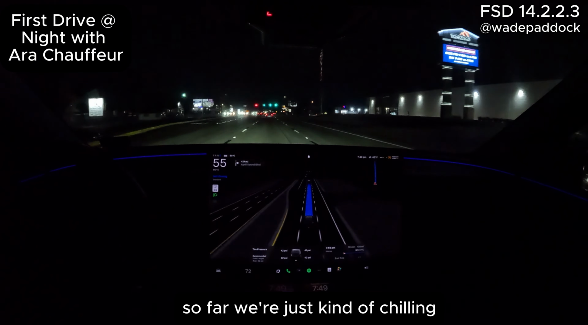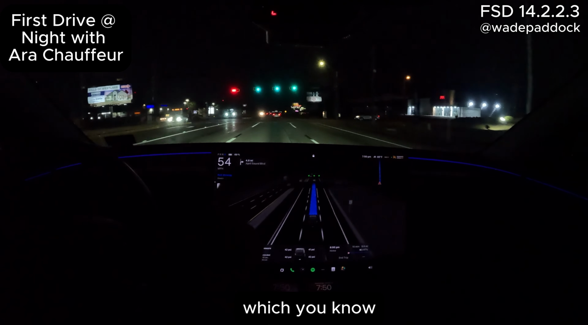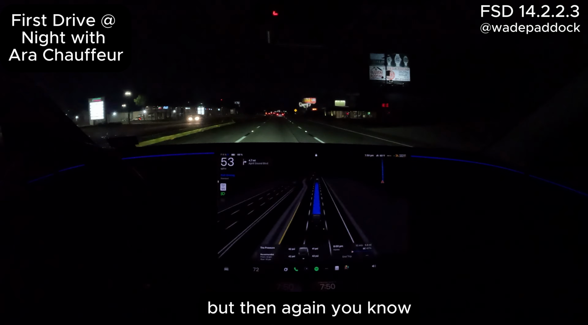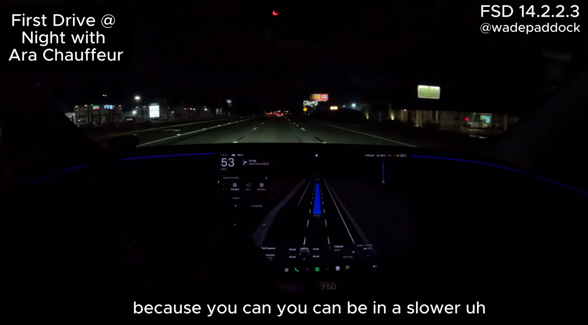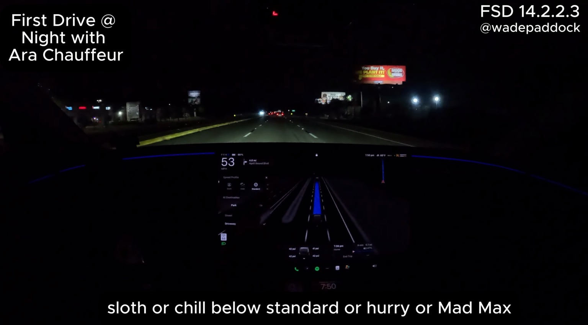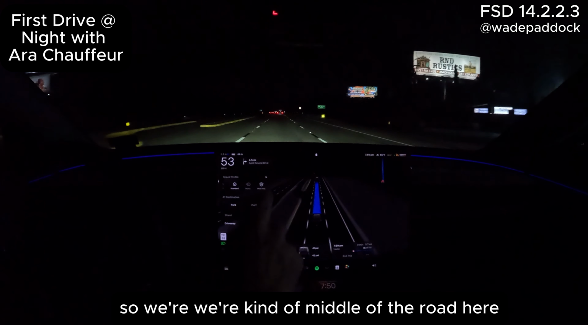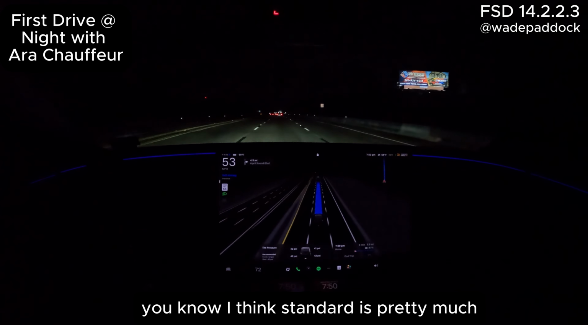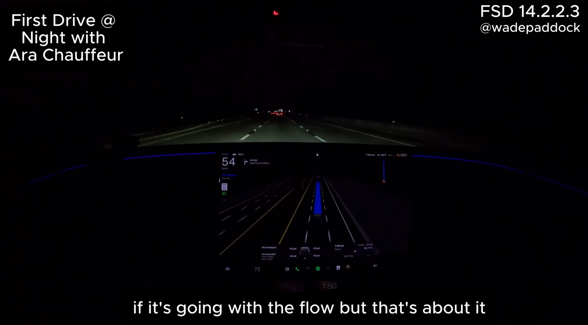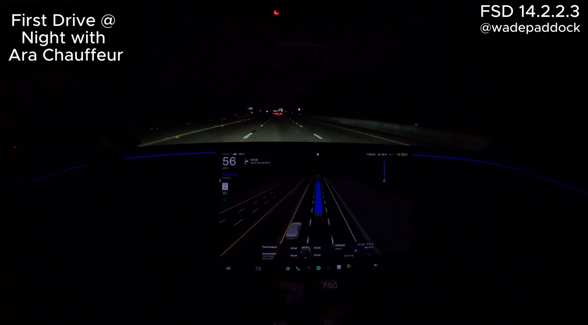But so far we're just kind of chilling. It's 55 mile an hour speed limit. It always shows you the speed limit, which is nice, and then it shows how fast you're going, which we're going 54, which is just kind of staying with the flow right now. But then again, I'm on standard, because you can be in a slower drive mode, sloth or chill, below standard, or hurry or Mad Max, which would be faster than standard. So we're kind of middle of the road here. I think standard is pretty much, it may go up to 5 miles over the speed limit if it's going with the flow, but that's about it. Right now we're just going right at the speed limit.